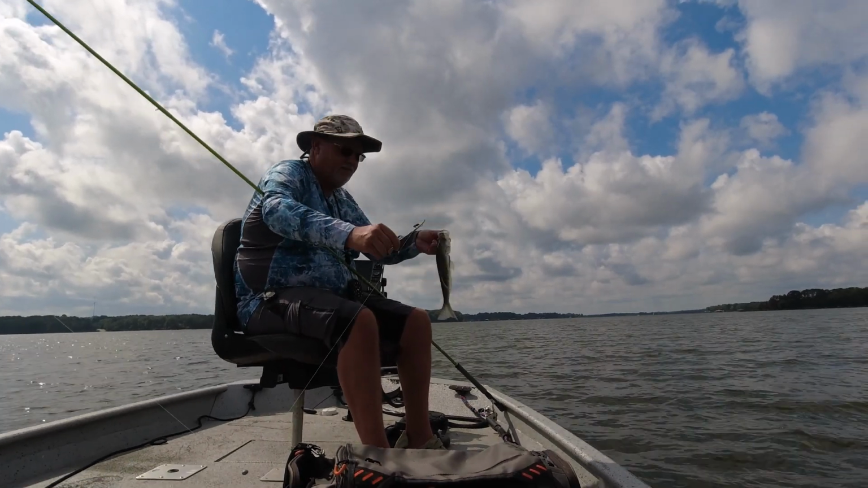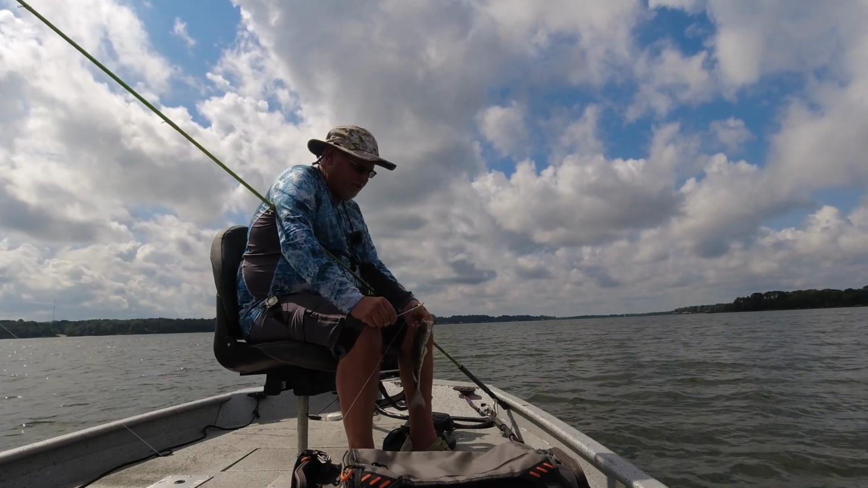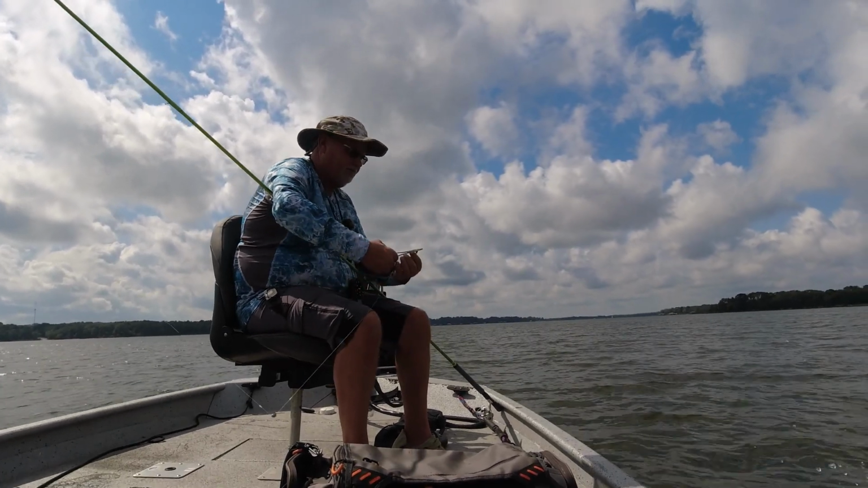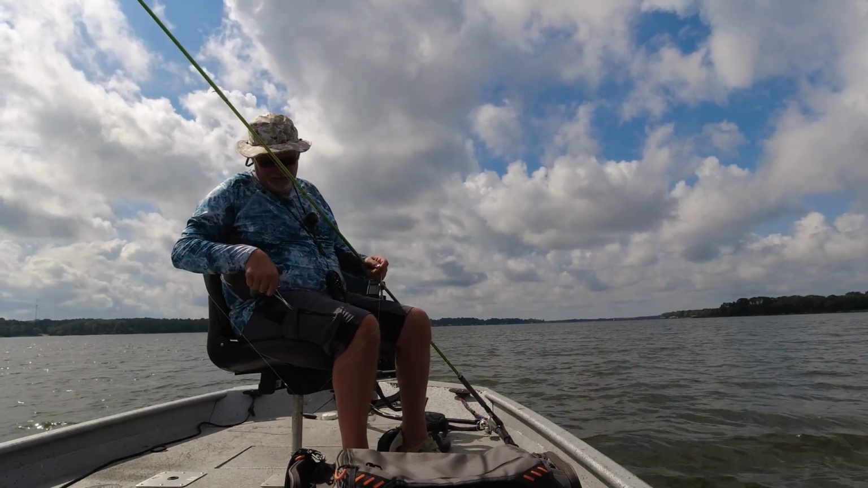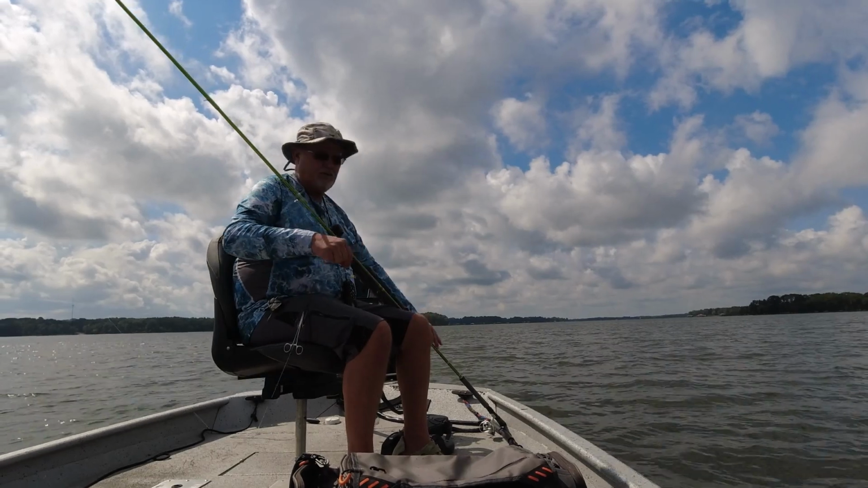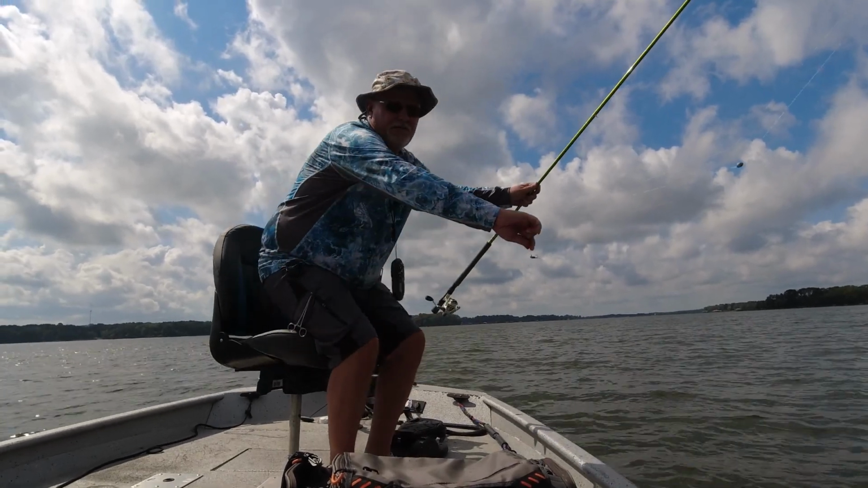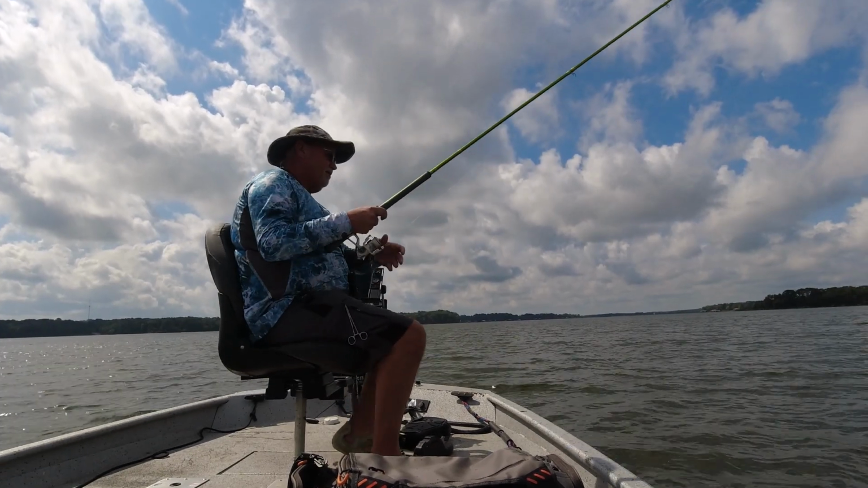LSU colored jig. I'm gonna let these go today. Do a little catch and release. Do a little conservation today. Second drop, or third drop, second fish. Can't complain. Try it again.